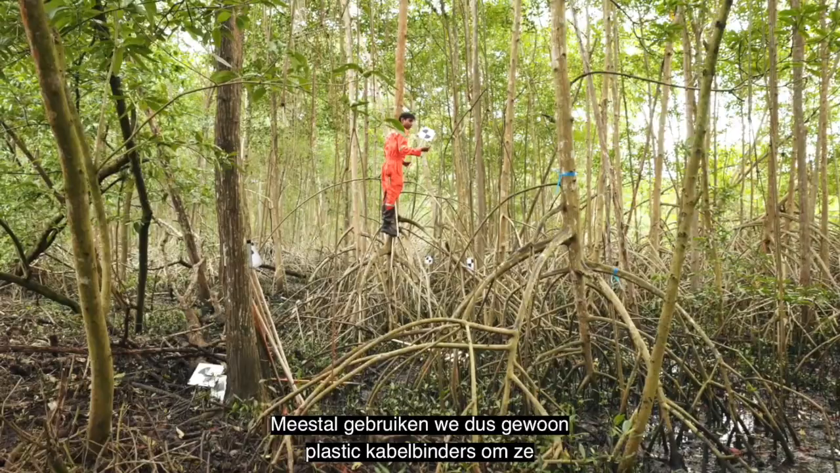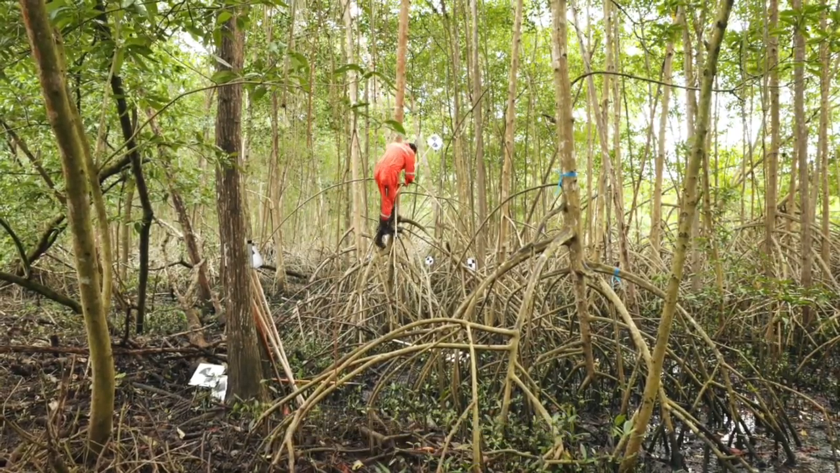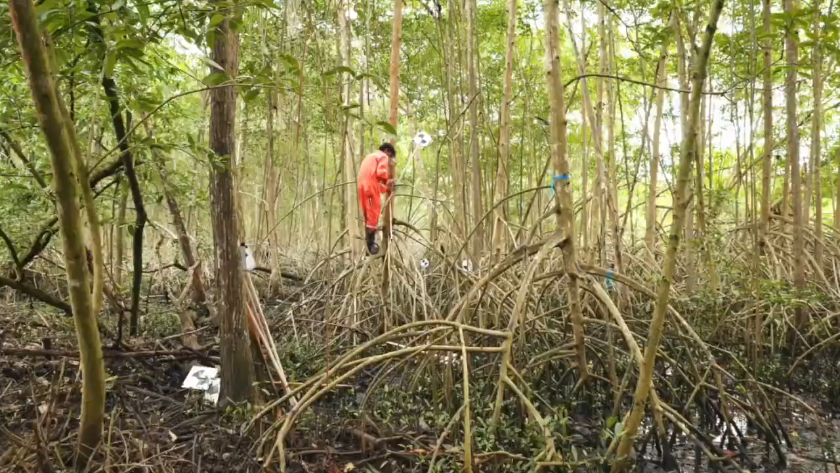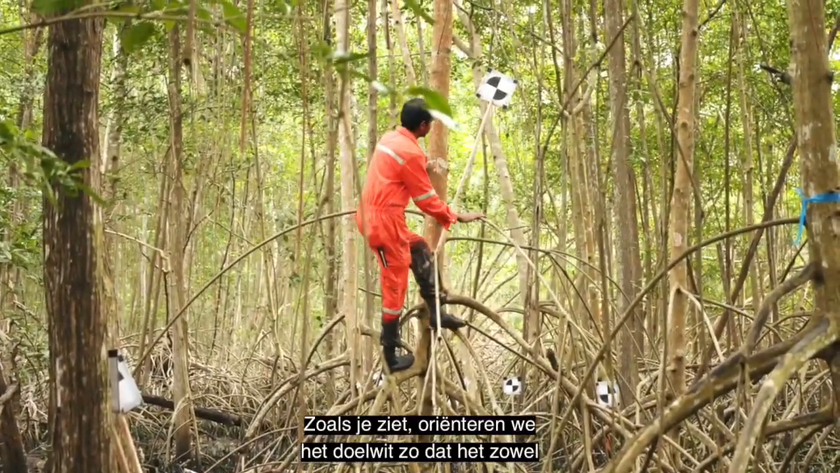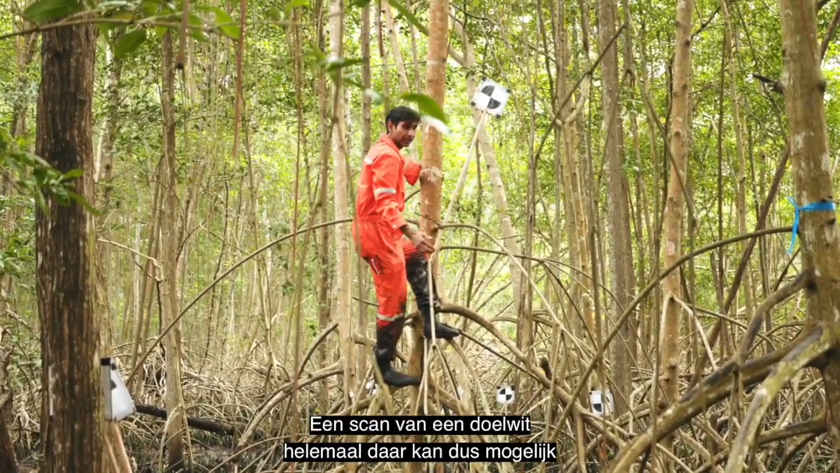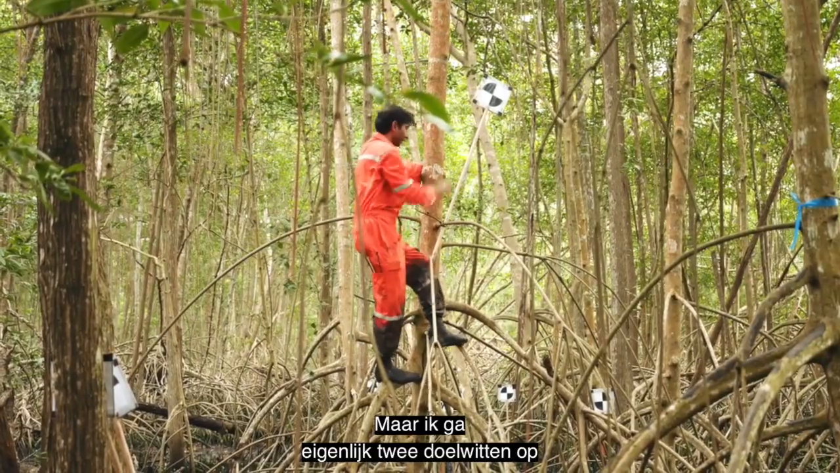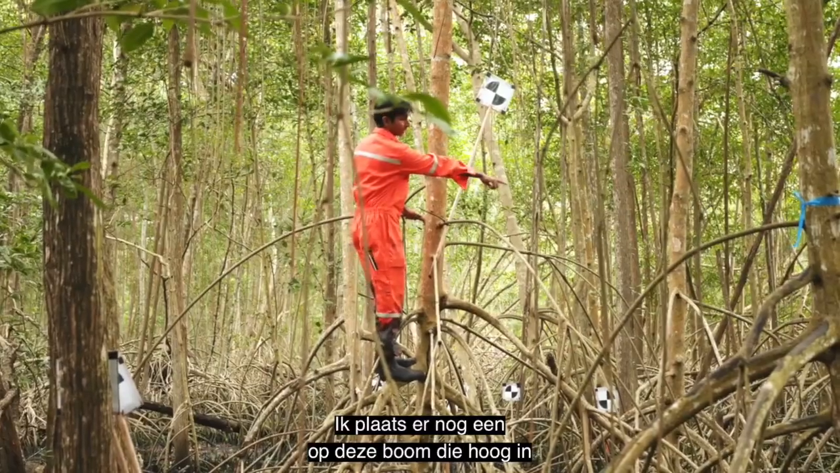So usually we just use plastic cable ties and attach them to secure the target. So you see, we orient the target so that it'll be clearly visible from down there and from over here. So potentially a scan that's all the way over there will be able to link to a scan that's all the way down there. But I'm actually going to put 2 targets on this tree. I'm going to put another one on this tree that's high up.